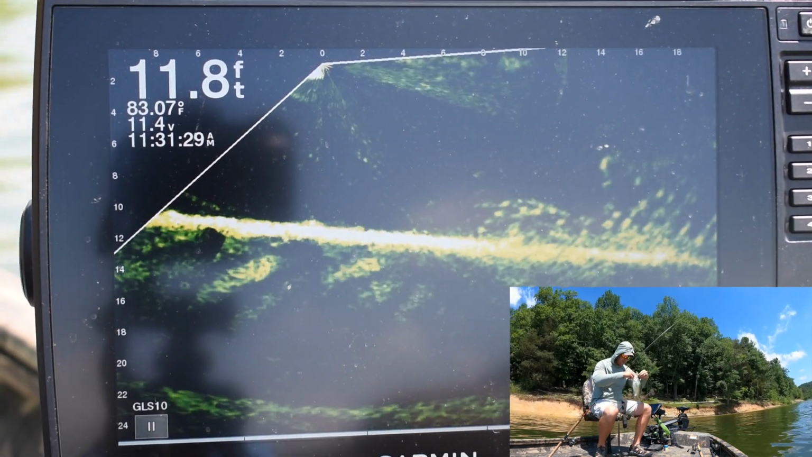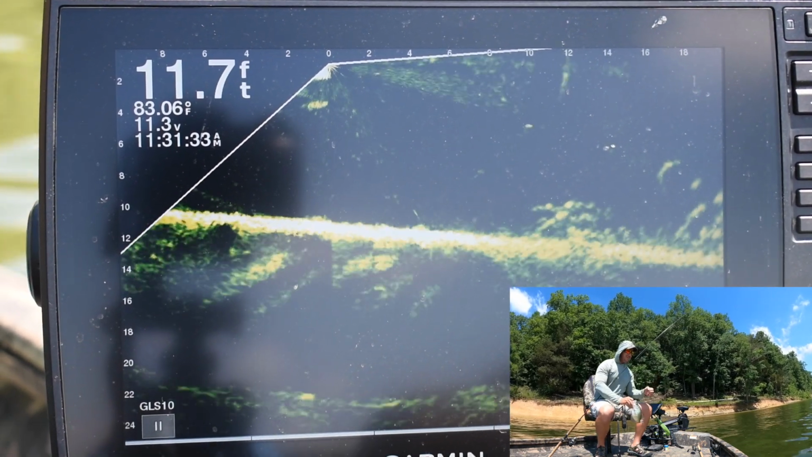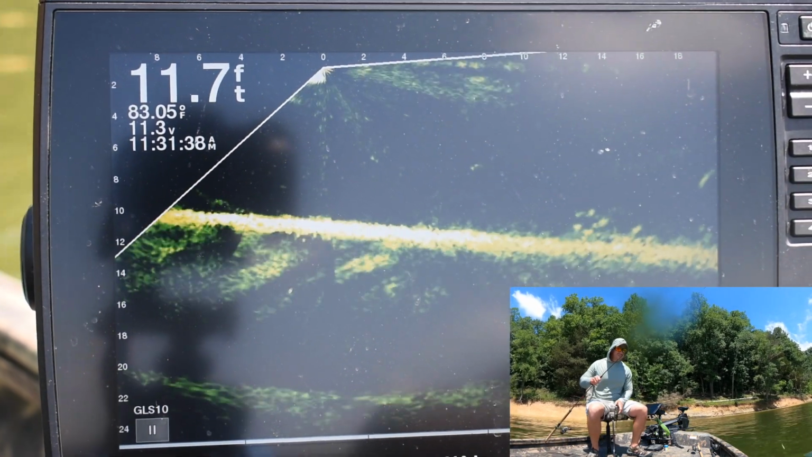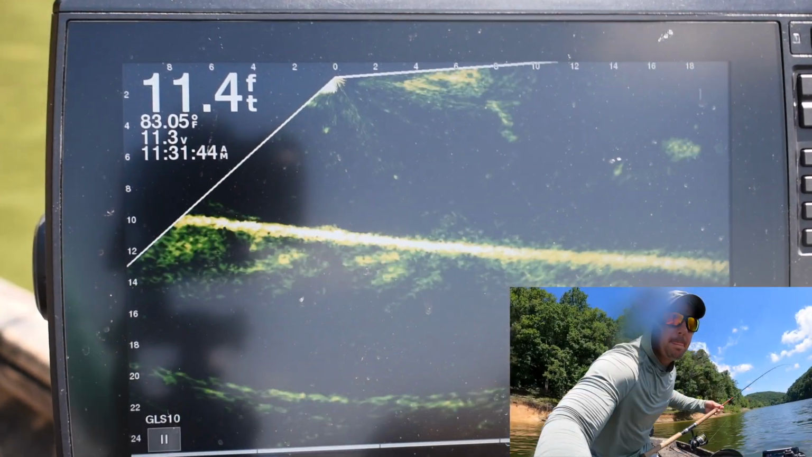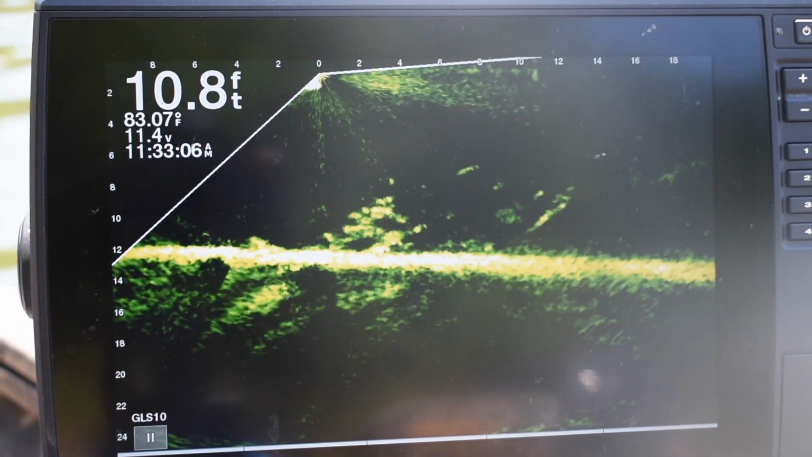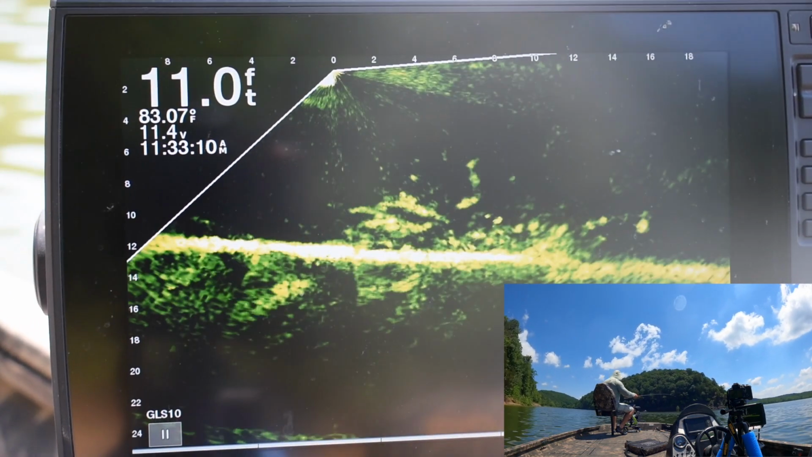Tried casting a little bit earlier, no luck. These fish right now, they've been under a lot of pressure. I think there were 3 bass tournaments on the lake today, and I slept in. I didn't get out there till a little bit later. It was probably 9 o'clock before I got on the water. Well, actually, it was probably closer to 10. But got on the water.